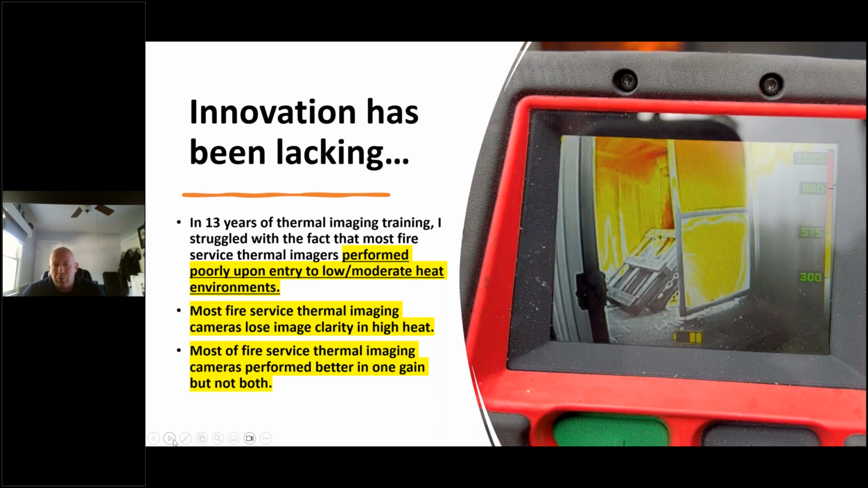And one thing I've struggled with, as I try to teach this to firefighters how valuable it is, is that there was always a disadvantage or a contraindication, and we're going to talk about that. But some of that had to do with the technology itself and the environment we worked in. And what I learned is many of these cameras perform poorly in the first entry phase of the fire.